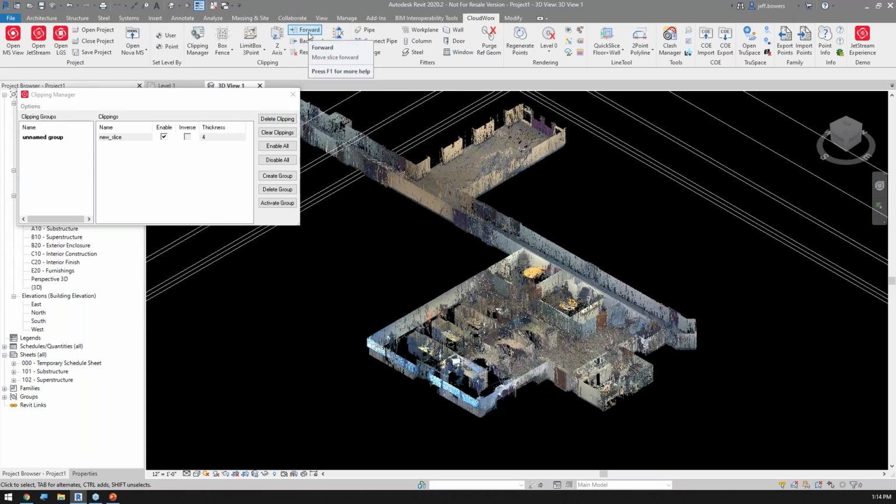So, you know, from an MEP standpoint, how would I use this? Oh, man, there's countless ways. I'm going to come in here to my point cloud. I'm going to create a slice, and I'm going to start slicing this thing up at different elevations because, looking at piping, there's piping at all different locations throughout the mechanical room. So I can utilize this clipping, move it up and down, so I can very, very quickly get that information.